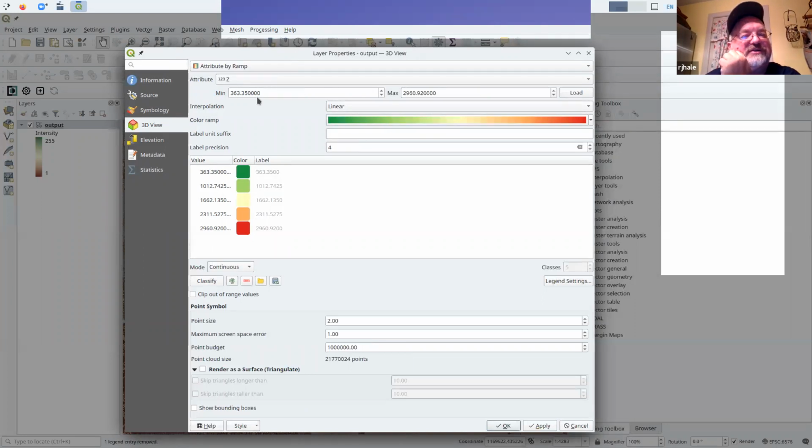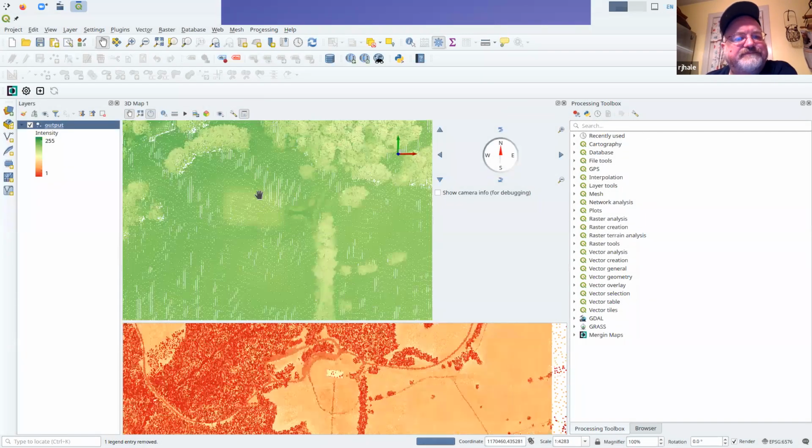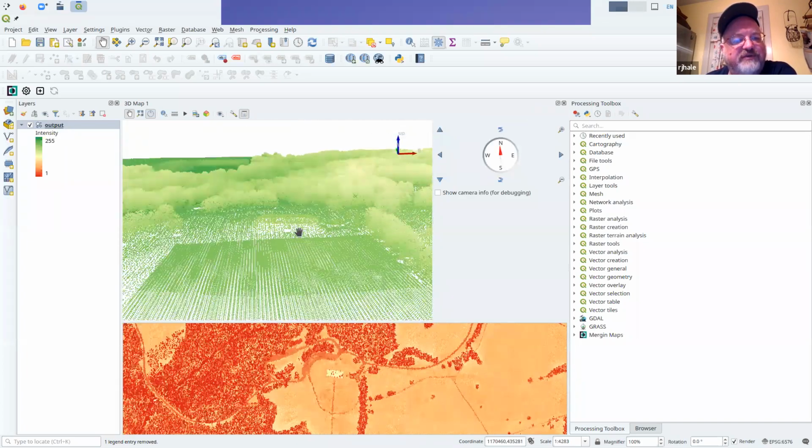They have an elevation assigned to this point cloud from 363 feet, which is probably the base elevation, to 2,900 feet, which I can guarantee you there's not a 2,900 foot mountain in West Tennessee. So let's just cut this down to like 700. And let's take a look at it. You can start to see some point data pulling in here. You should be able to see it a little bit in 3D.